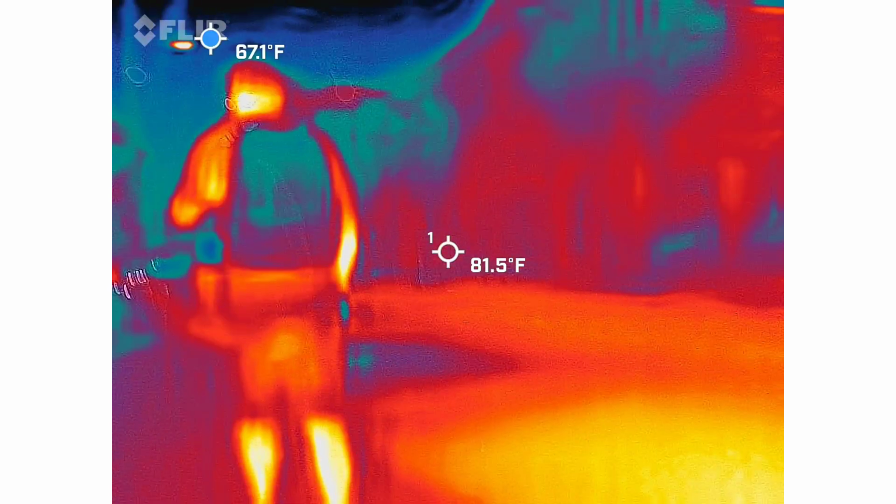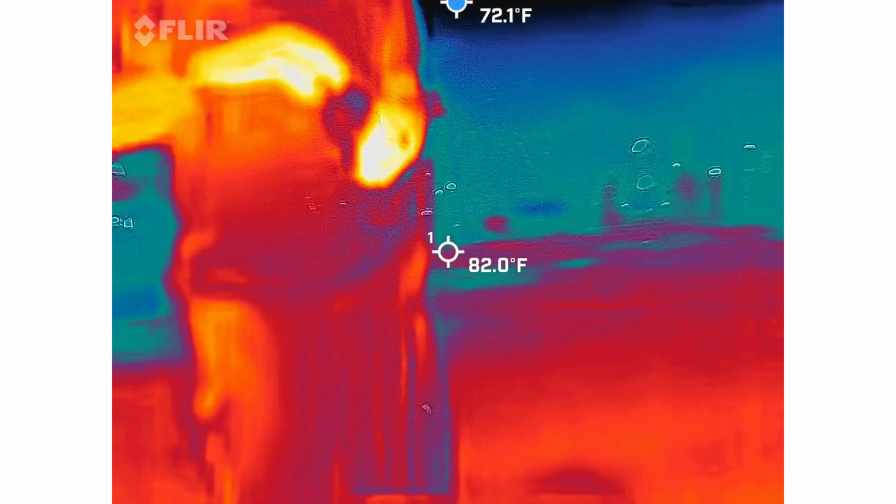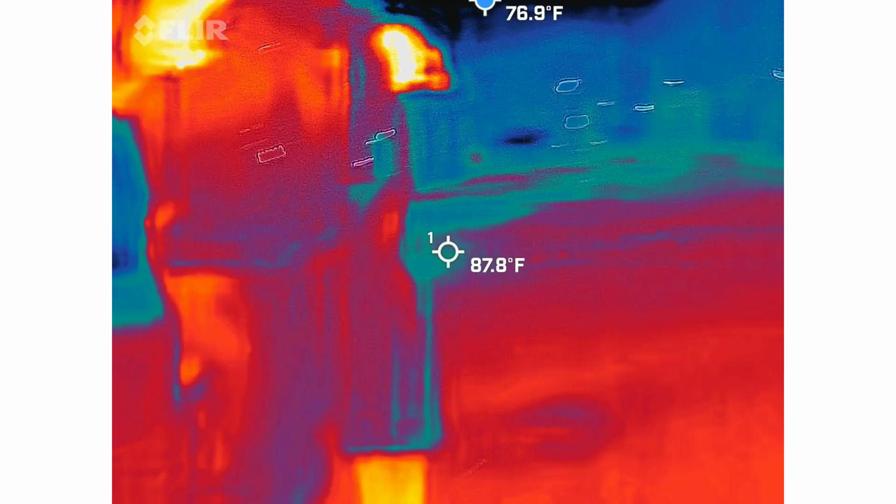Do you want me to turn this off in transit? Yeah, you can kill it for a while. We had 4 or 5 cases before. Stand up. My leg's going numb.